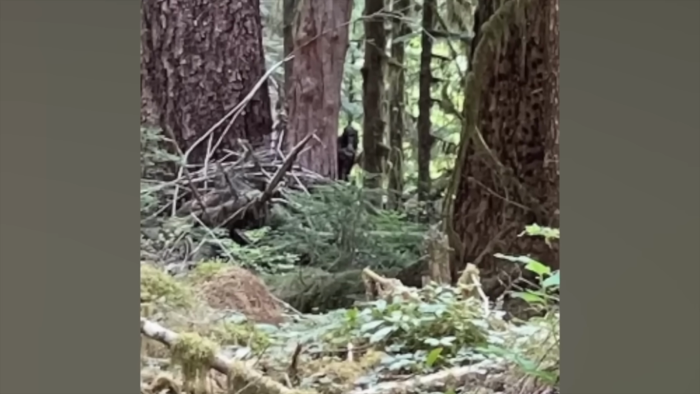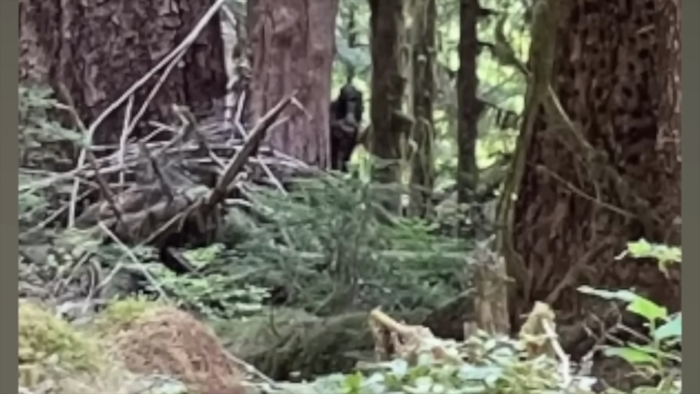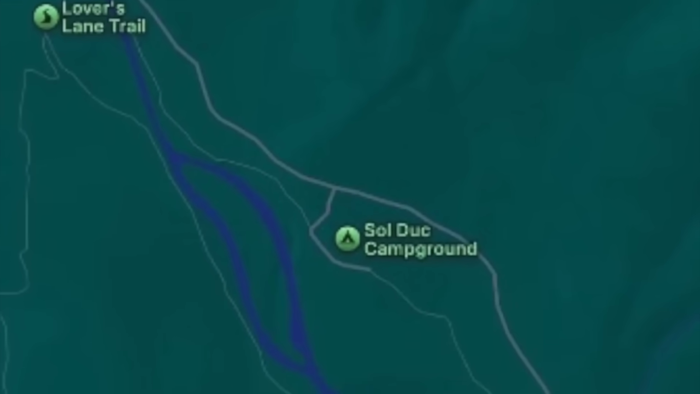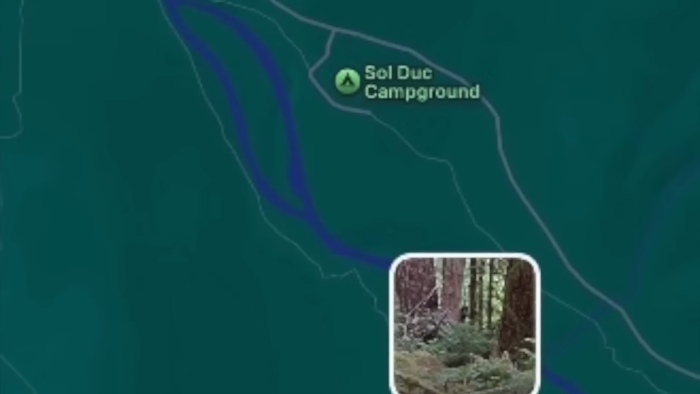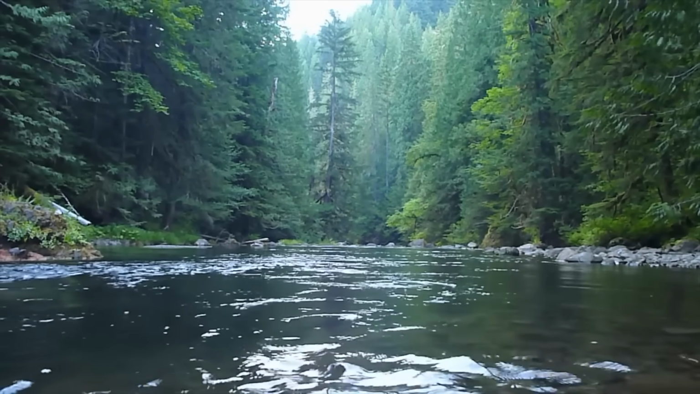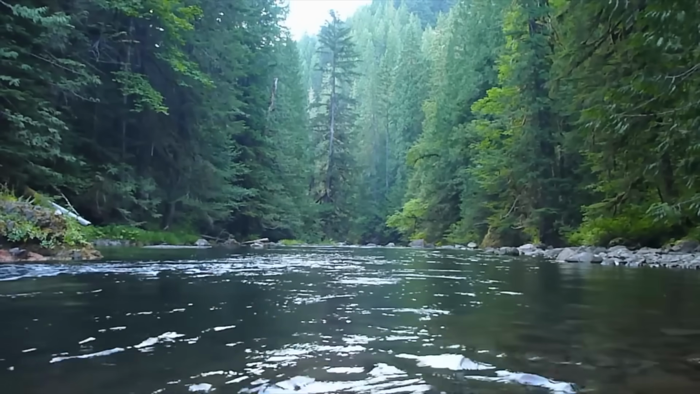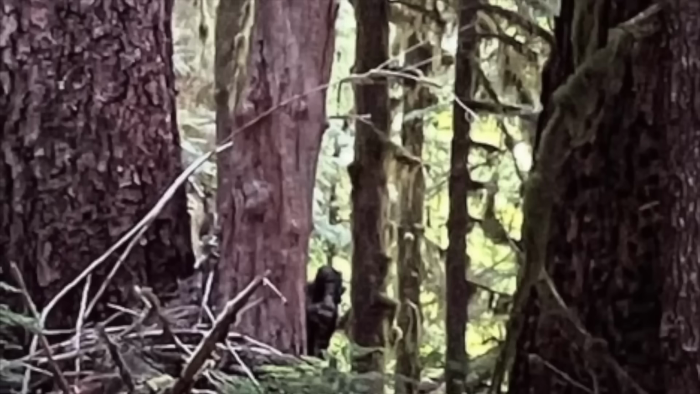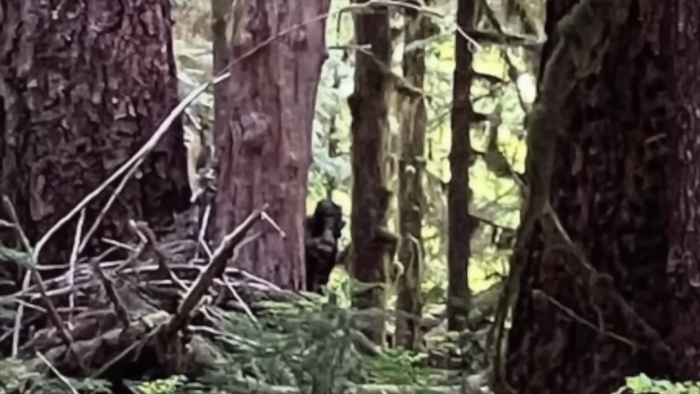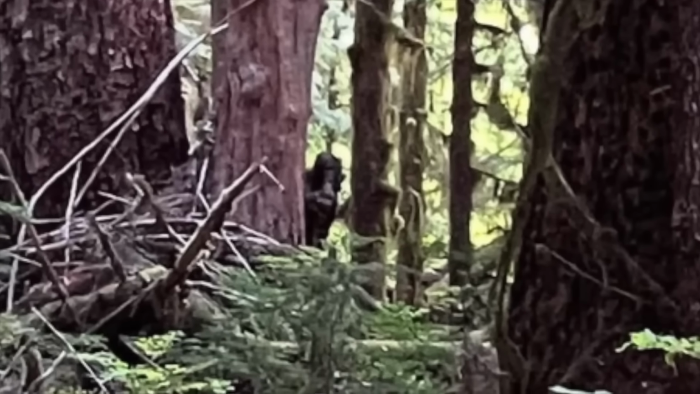A couple thought they were staring at a fallen log, until Google told them otherwise. In July of 2021, while hiking the Lover's Lane Trail in Olympic National Park, the couple noticed a dark figure near the Solduke River. It wasn't moving, just standing there, blending in, but not quite. They watched for a bit, figured it was a log, and continued their hike. Bing, bang, boom, end of story, right?